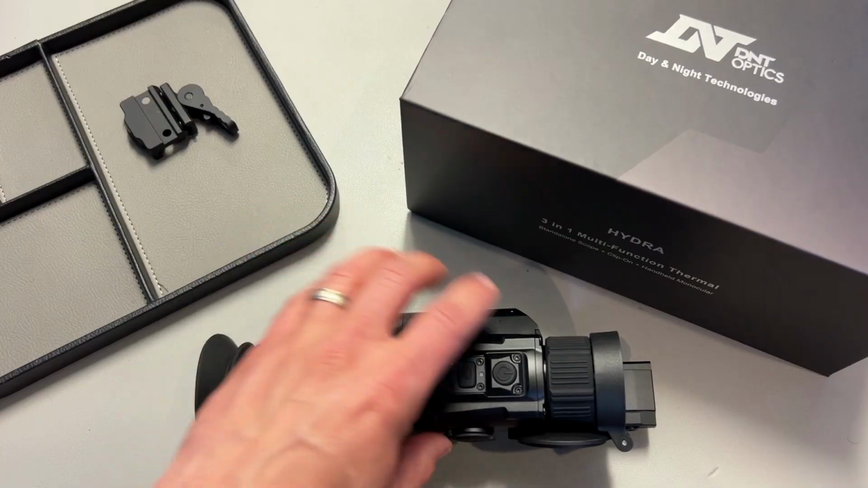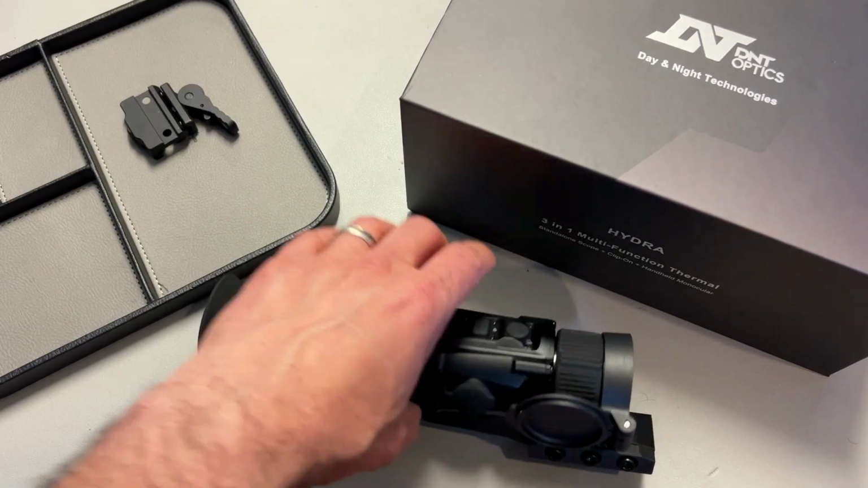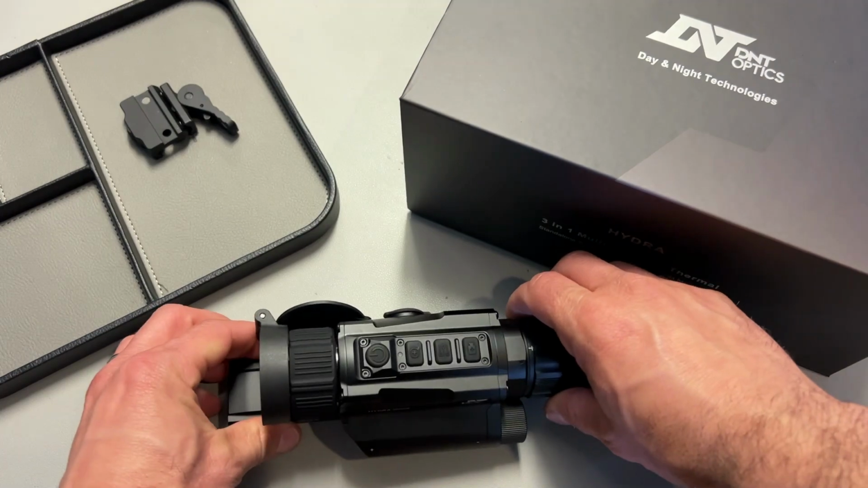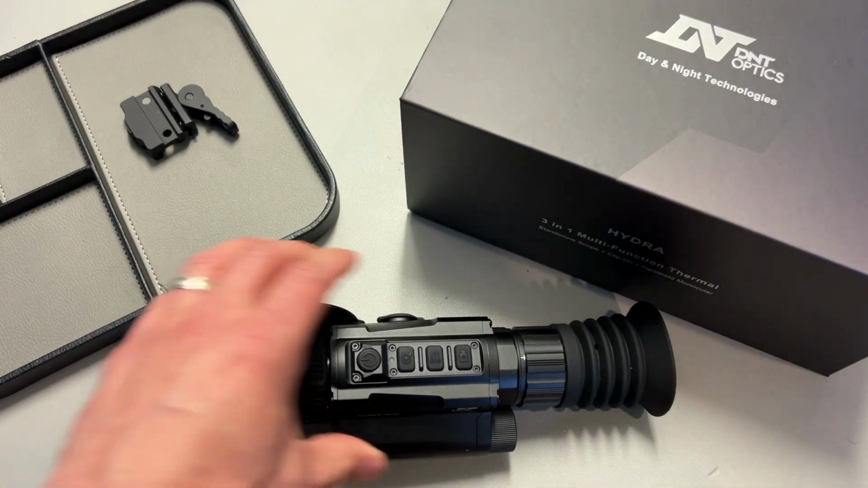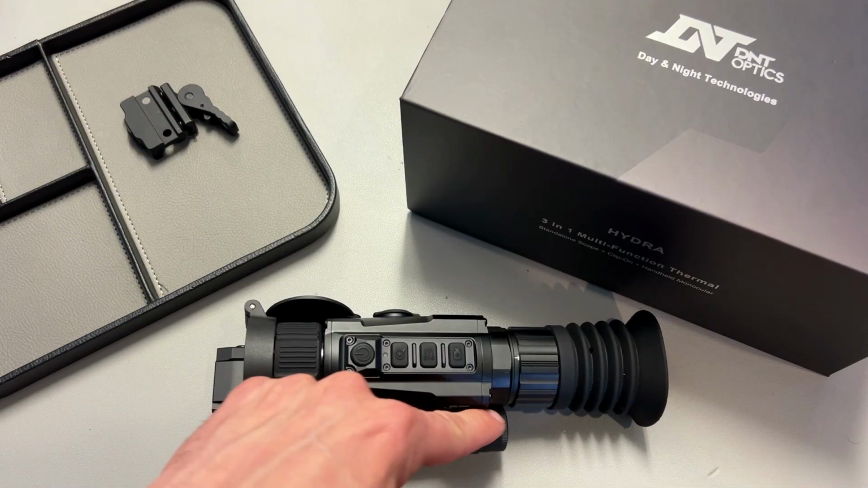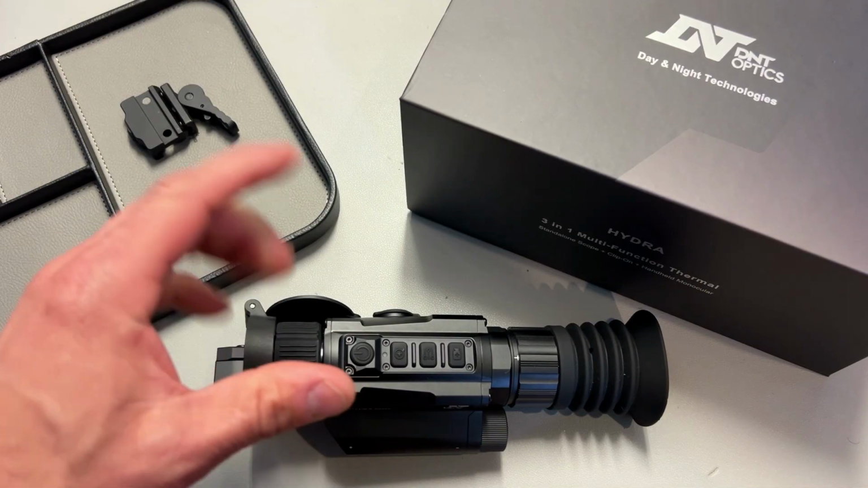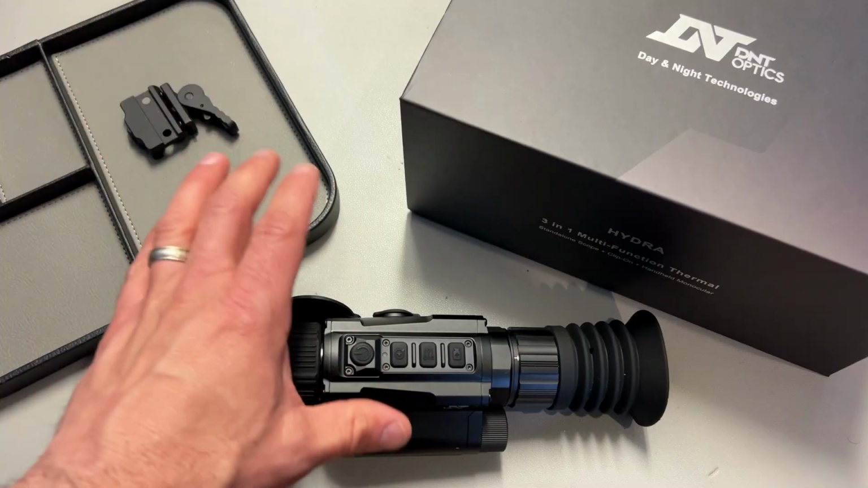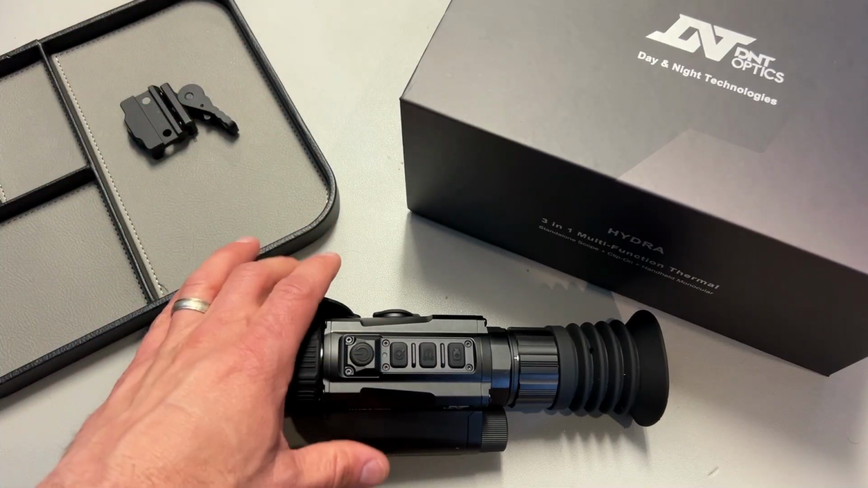Now, I've tried a lot of different thermals, and this by far is one of the most versatile that I've seen on the channel yet. It's also very high value when it comes to the options versus the price. It's really versatile when it comes to the battery replaceability, the overall ease of use, the overall recoil management and waterproof rating. It's just a solid option.